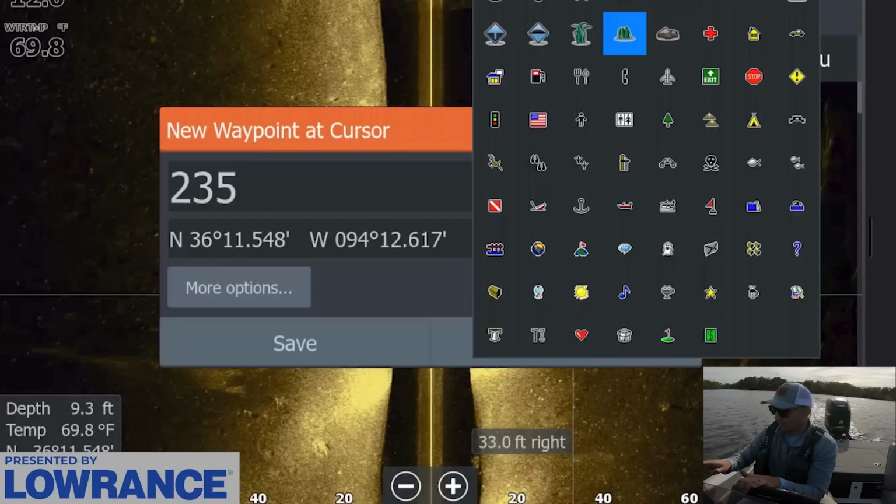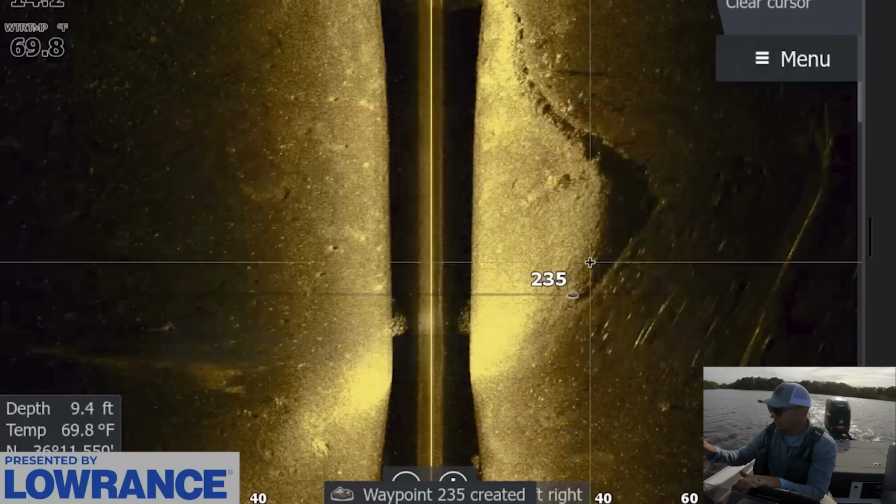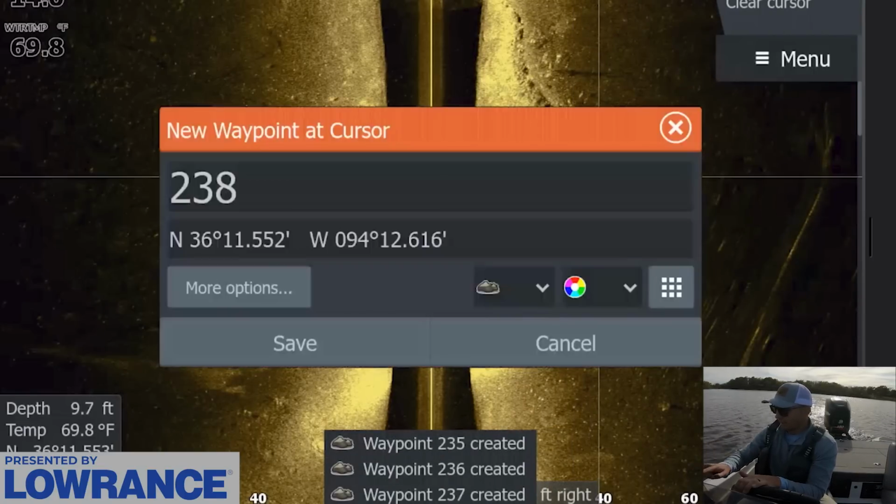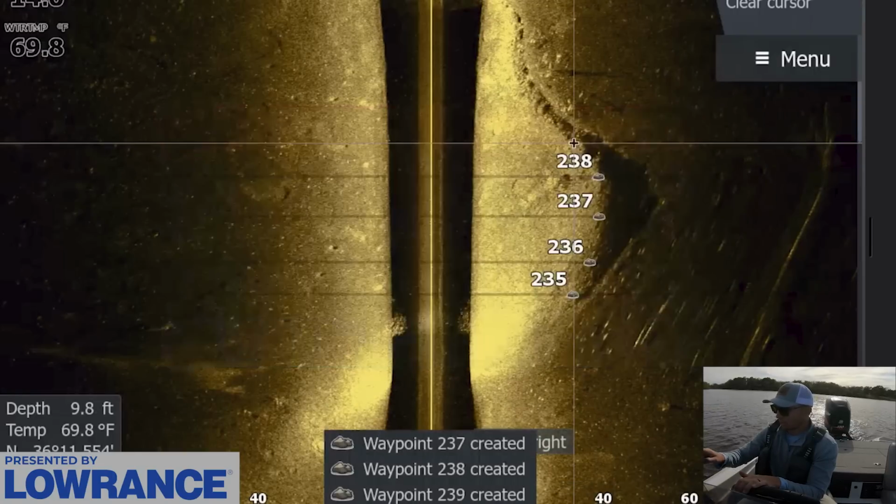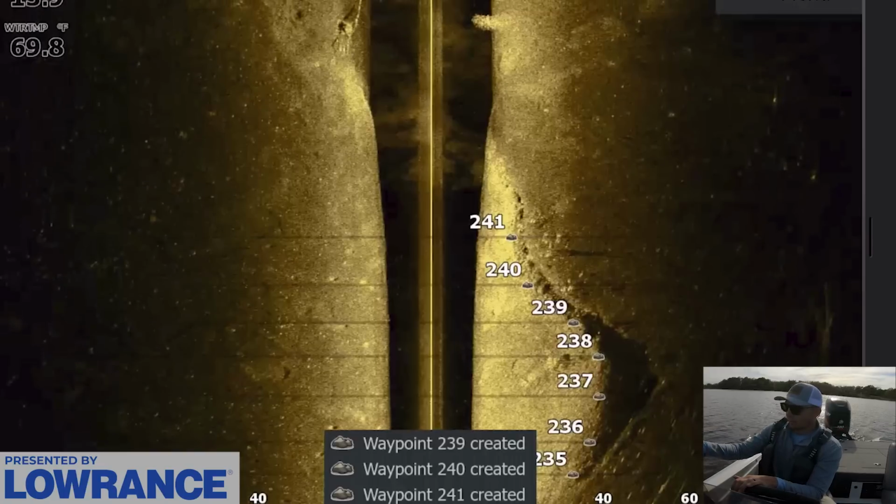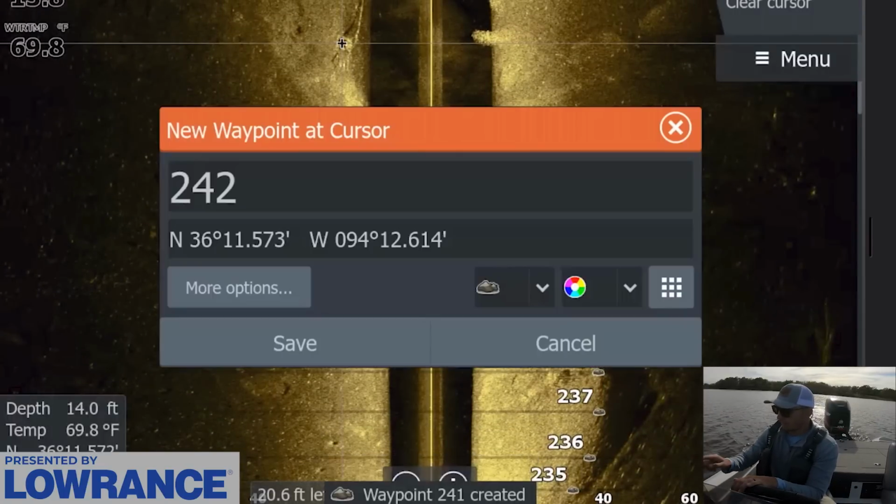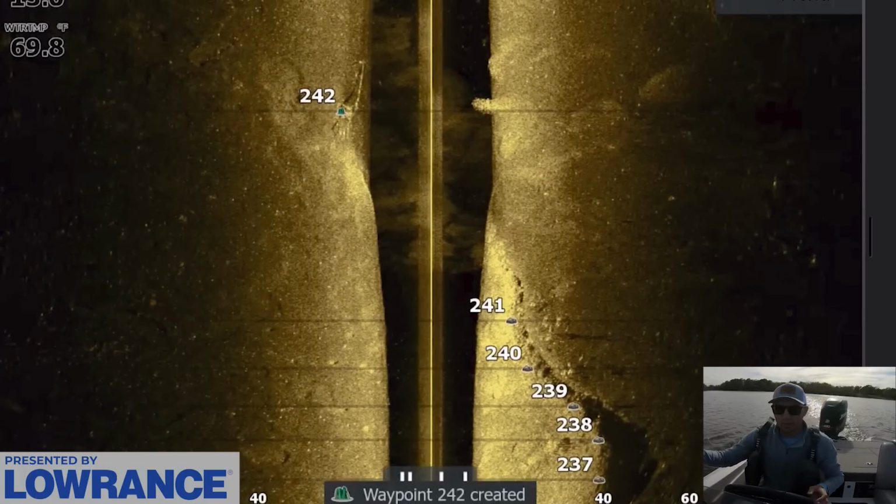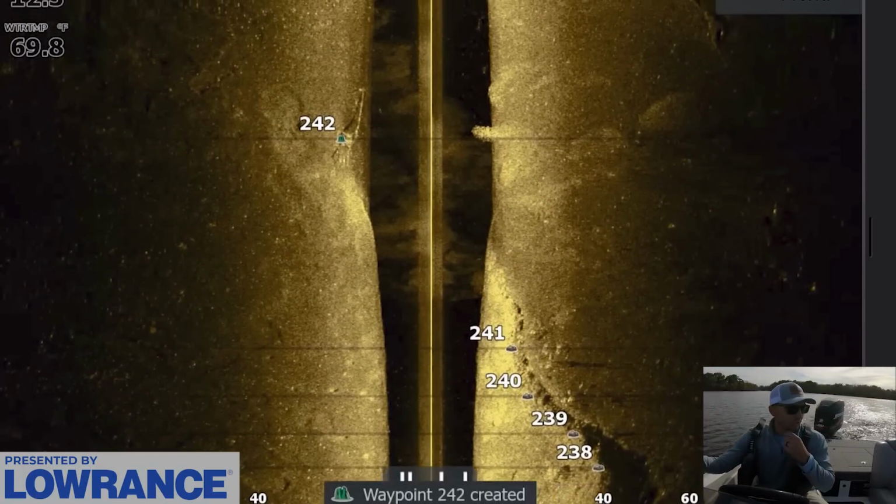I'm gonna mark this entire ledge down just to have that marked, because you don't really see it on the mapping. And what I'm gonna do is I'm actually just gonna work down that with a crankbait and a jig and mark this whole thing. And the reason I'm marking all this stuff, ooh, nice little brush pile right there. The reason I'm marking all this stuff is I'm gonna probably try to fish some of these ambush fish with forward facing sonar to start out here.